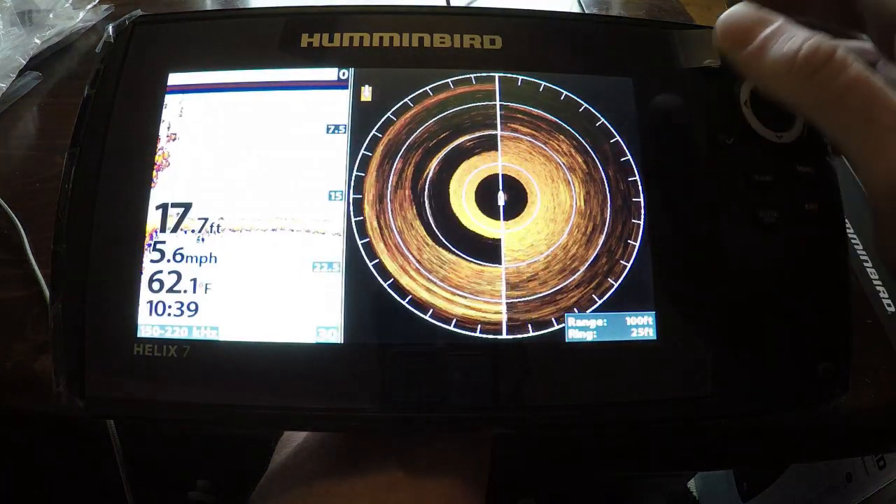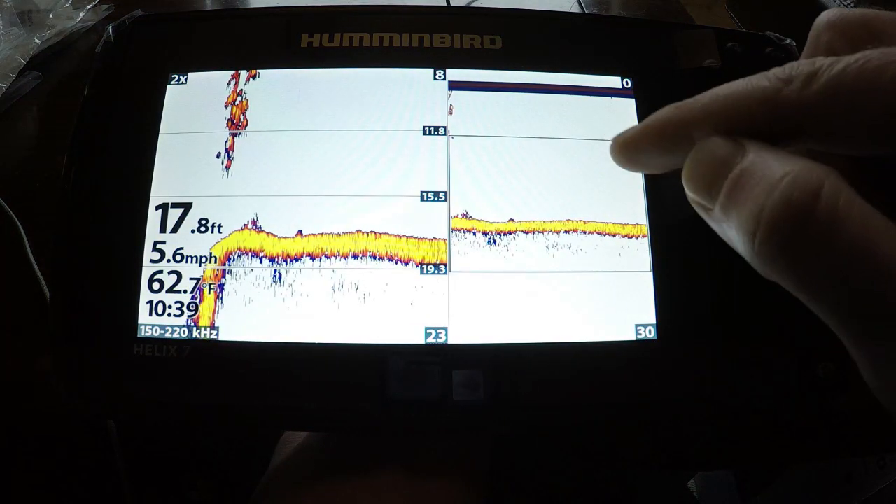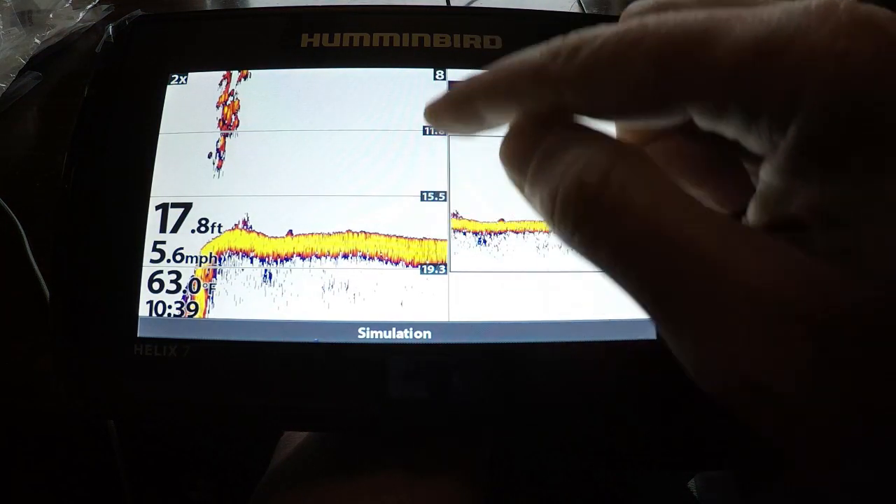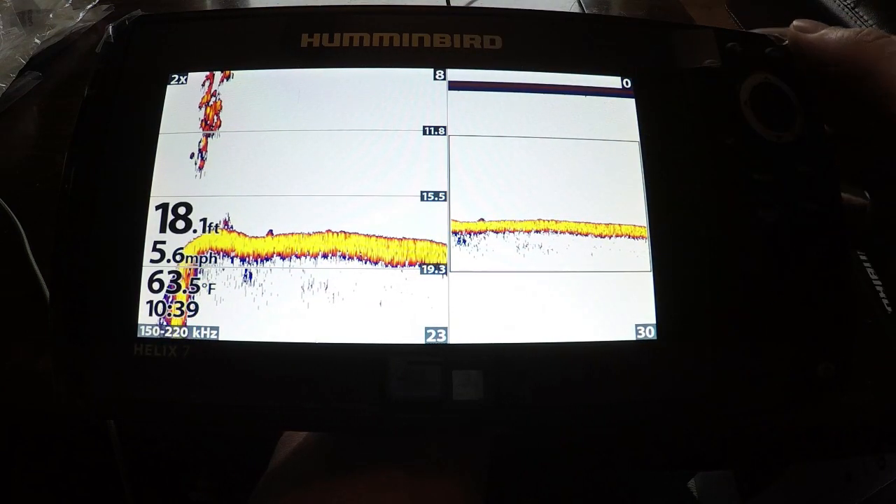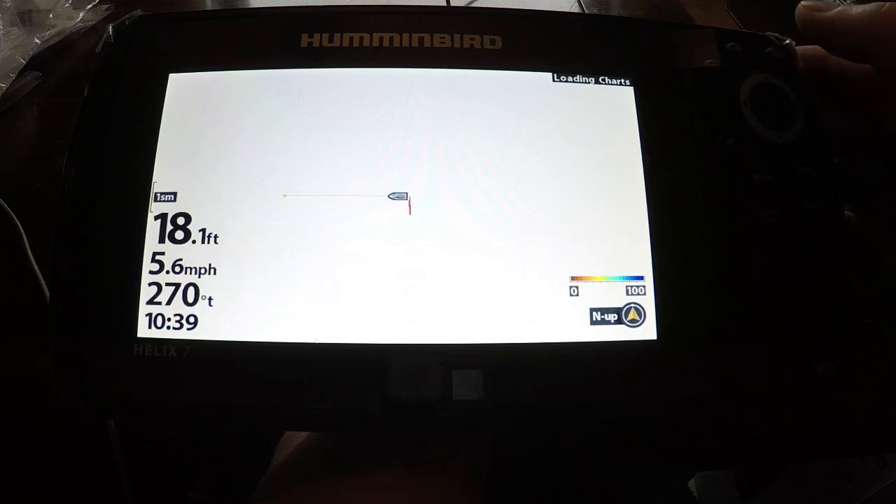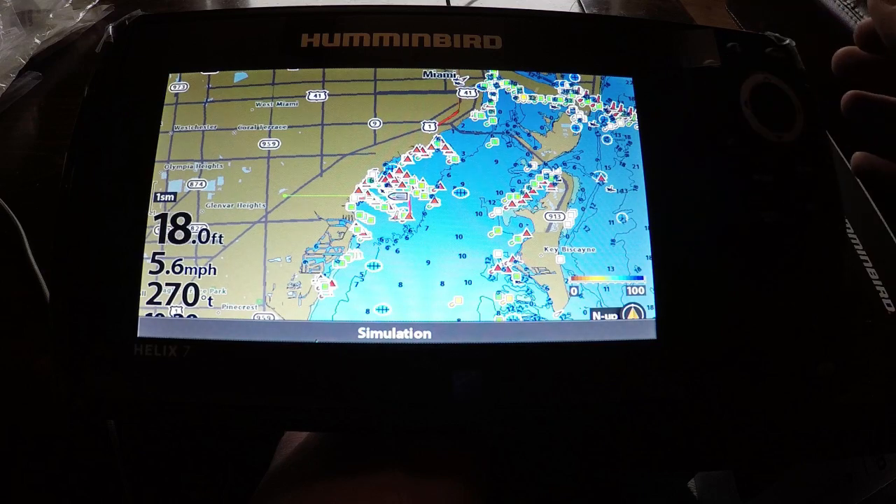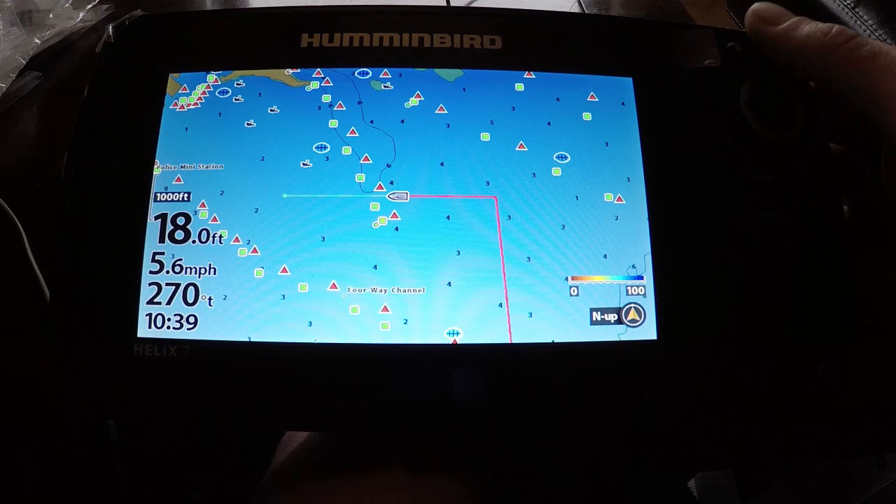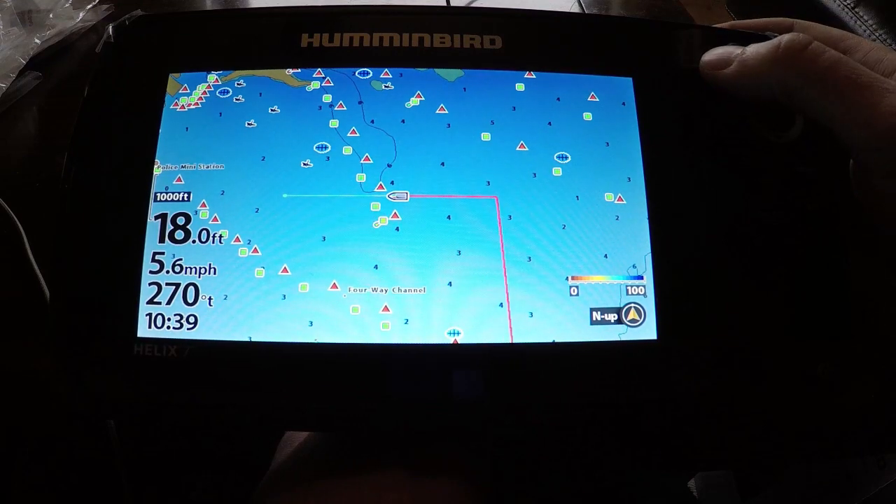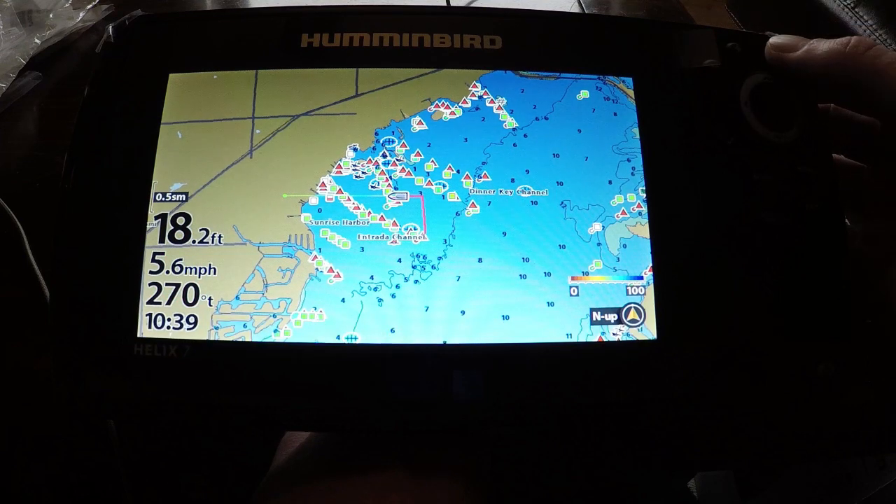Right here is Mega 360 and 2D. You got zoomed in from 8 foot down to 15 foot down, and then you have the whole water column right here. So this is a 2x zoom. You got your regular map screen for your GPS. You can actually check some of this stuff out. Very cool. I'll show you guys a little bit more detail about some of this stuff in a future video. We're just kind of going over this, getting it out of the box and all that today.